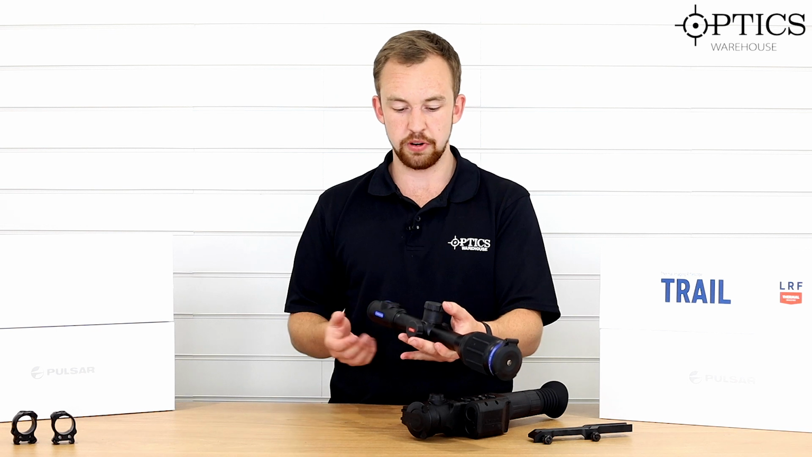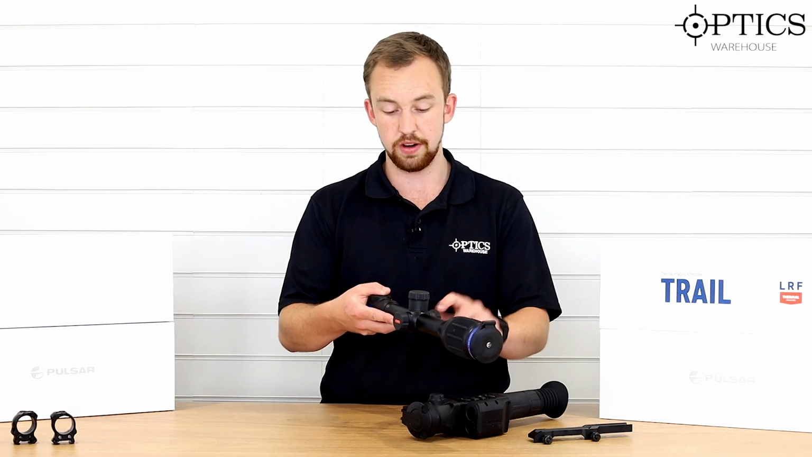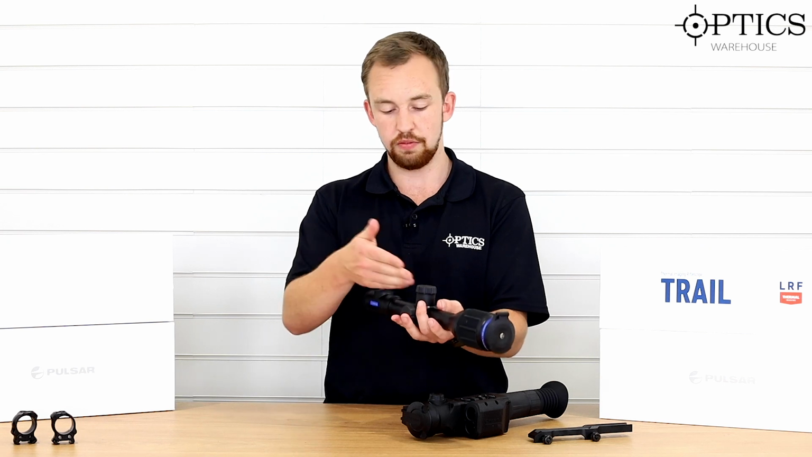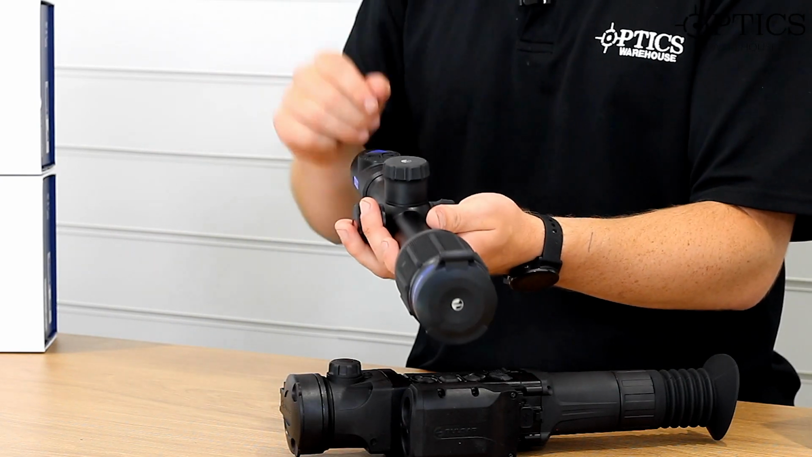So as we move along the scope body, it looks very similar to that of the day scope, as I've already mentioned, with your 3 turrets. But these turrets do completely different jobs to what you'd expect of a normal day scope. Let's start off with the elevation turret. Normally you'd take the top off, click it between your up and your down.